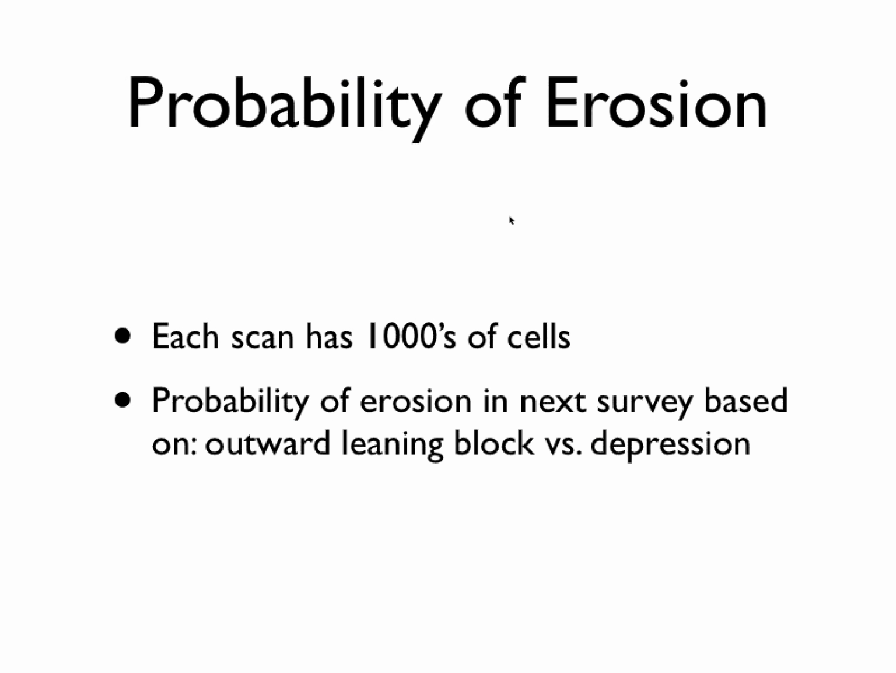The next thing I did was to look at the probability of erosion. And as far as I know, no one's done this. I'm really excited about this because I think it's an interesting thing that you can really only do with a data set like terrestrial LiDAR. So each scan, I break it up into 2 centimeter cells.